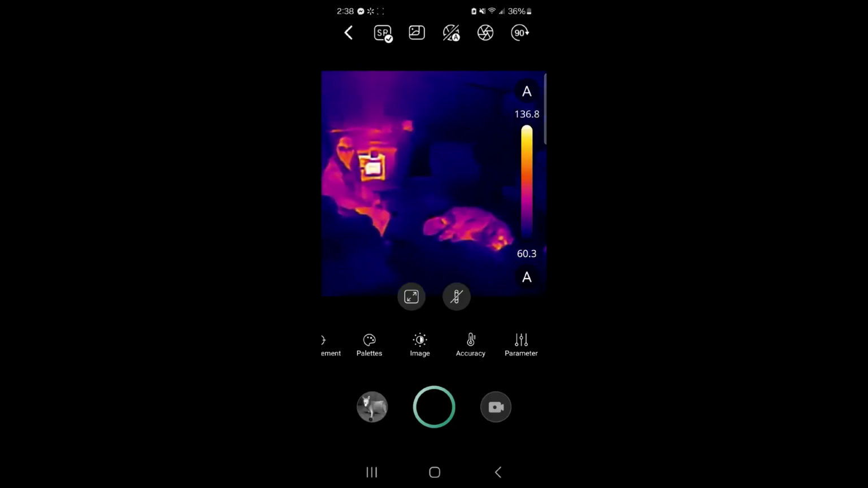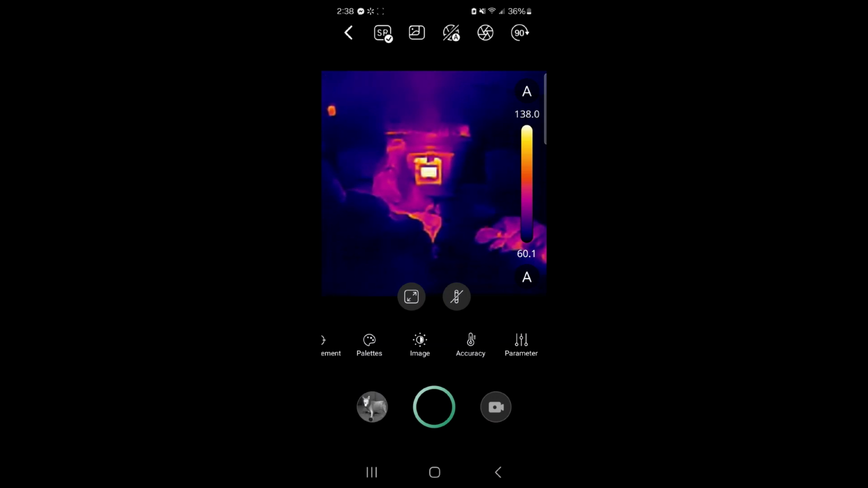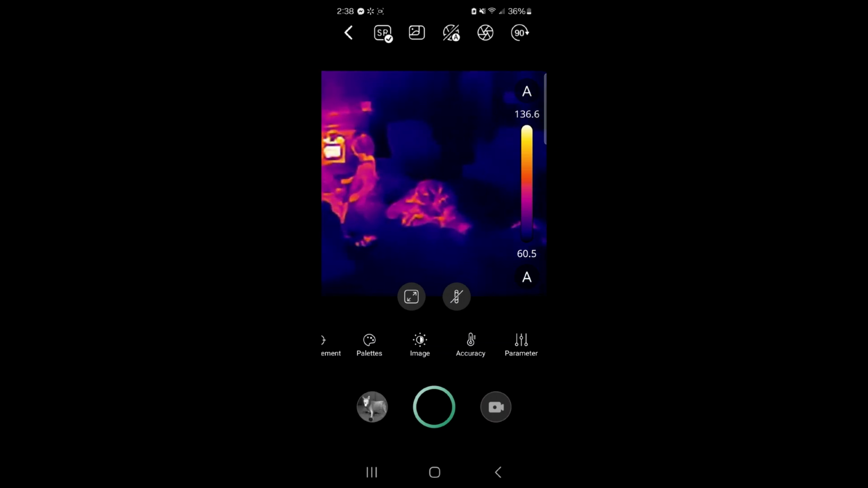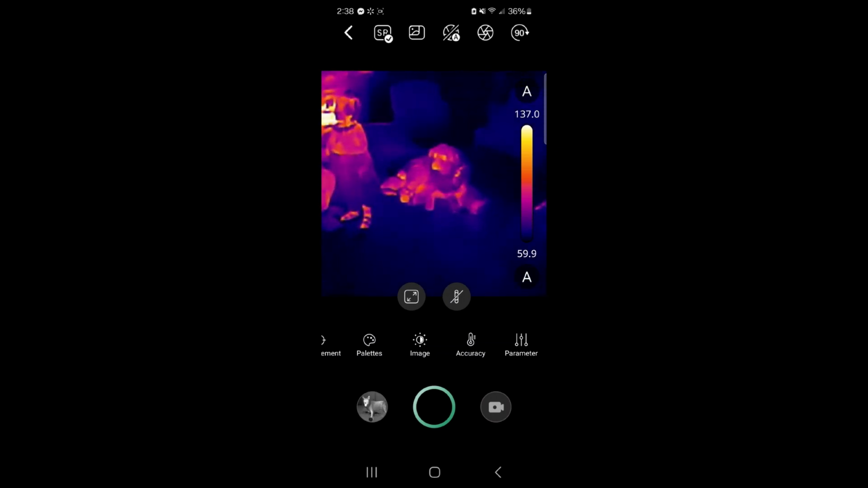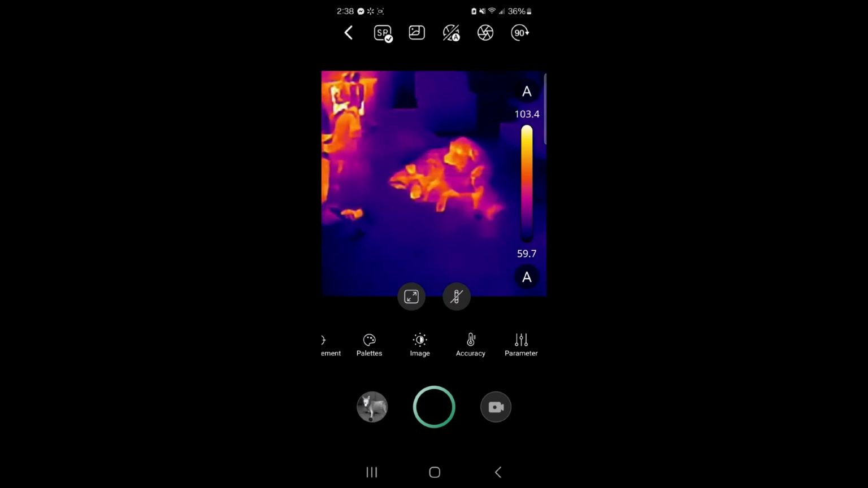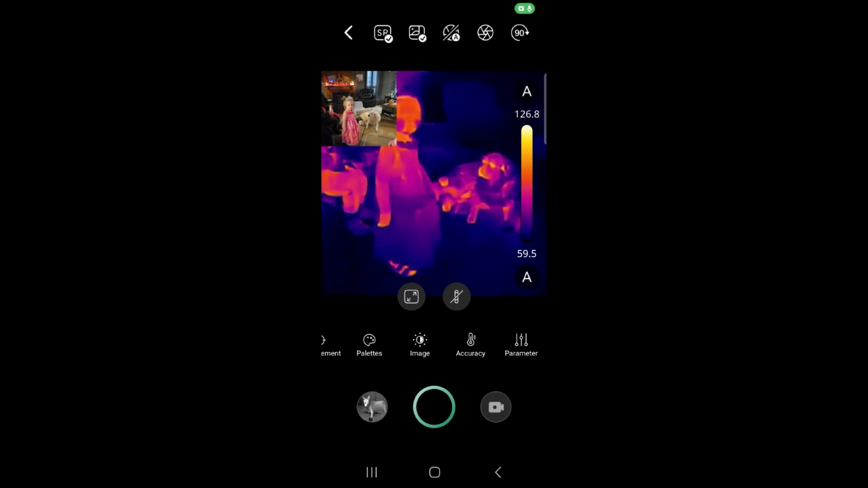Okay, so this is what we're looking at in my living room. Over here on the left, you can see my wife is sitting on the couch. Right behind her is a fireplace. Now, the fireplace is not currently burning, but it was this morning, so that whole area is hot. Down there on the floor, you can see we've got a dog. You can't see the cat because the cat's just a little bit colder than the dog, but look, you can see his eyes and his nose right there. And what I want to do is give you that picture-in-picture so you can see what we got going on here.